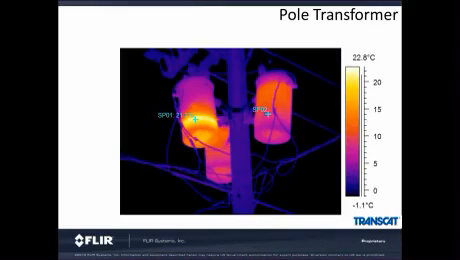Another application with utility poles is the transformers attached to them. When I look at these pole transformers, I'm expecting them to be a uniform temperature. The one on the left has a unique pattern indicating a major problem. We can see that the problem is caused by low oil, as we can see the oil level in the transformer.